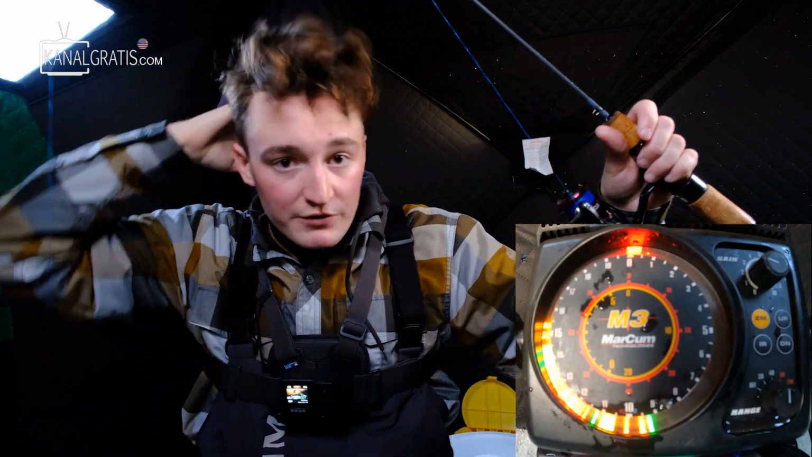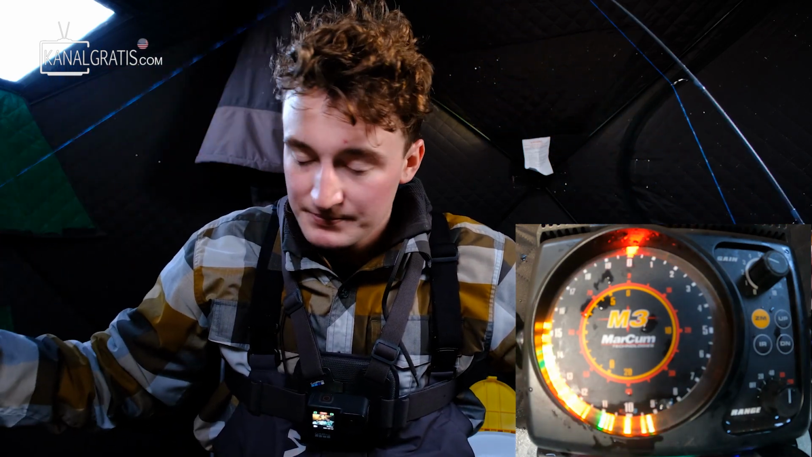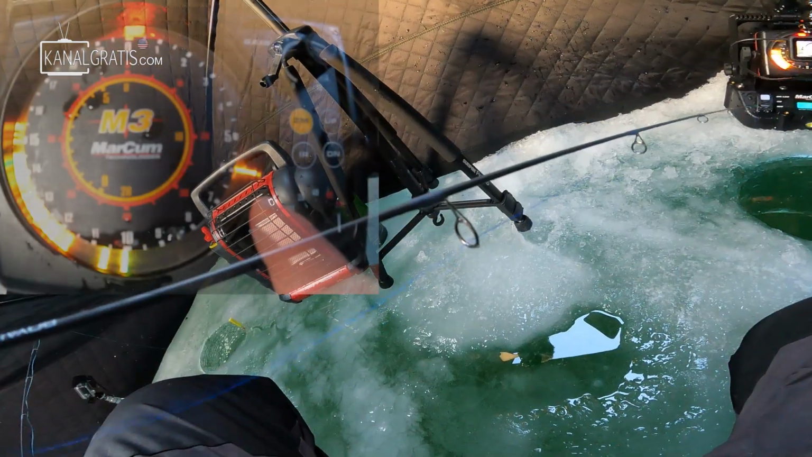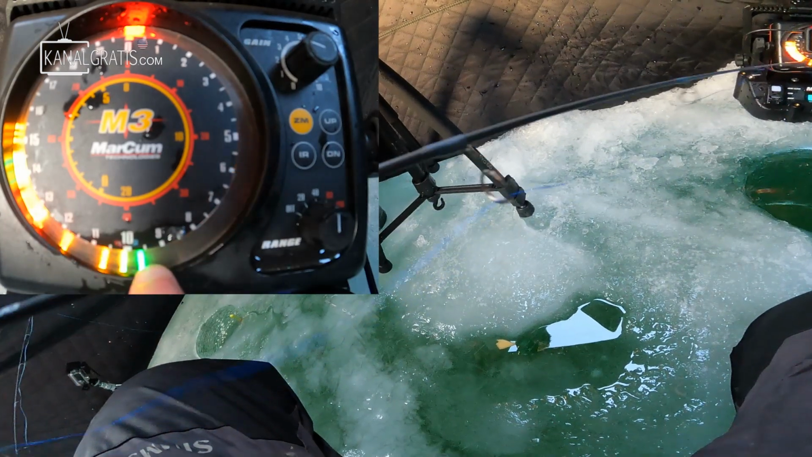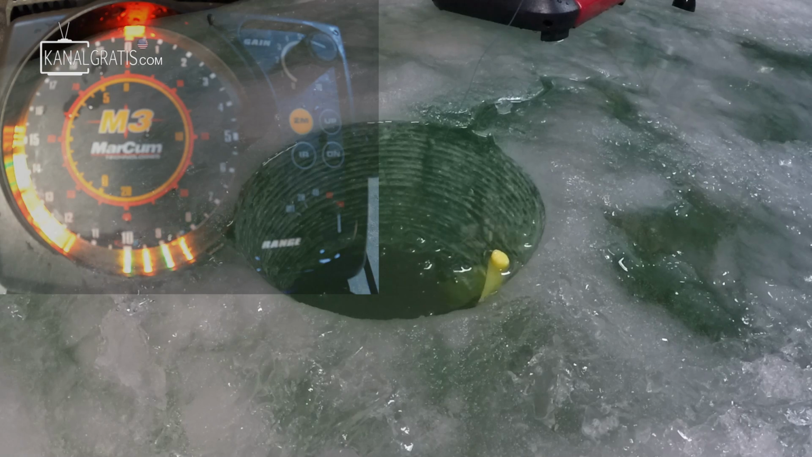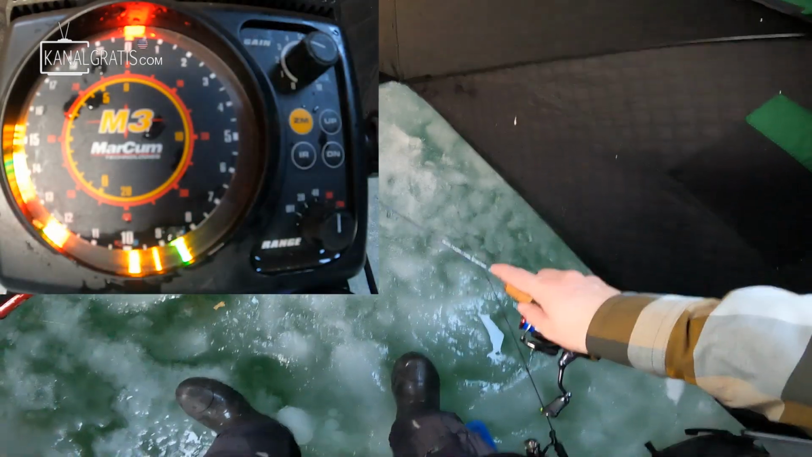It adds so much to ice fishing. Ice fishing would be very, very hard without a flasher, especially when you're chasing suspended fish like I am right now. So here comes my jig right now. Got a bunch of fish down there right now. As we approach sunset here, these crappies are just going to continue to get more and more active. You can see this one's already shooting up.